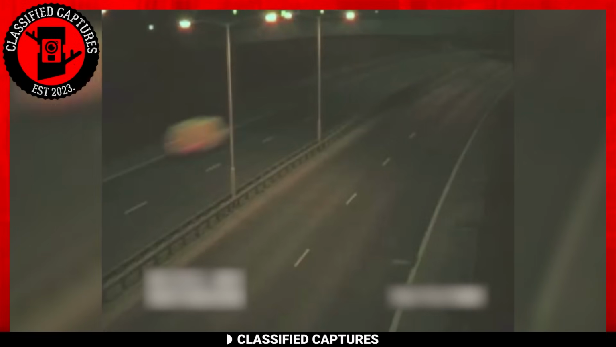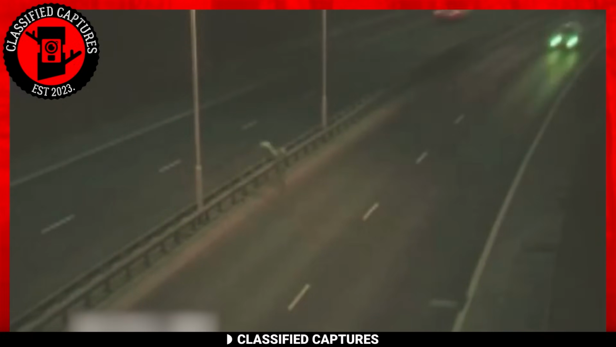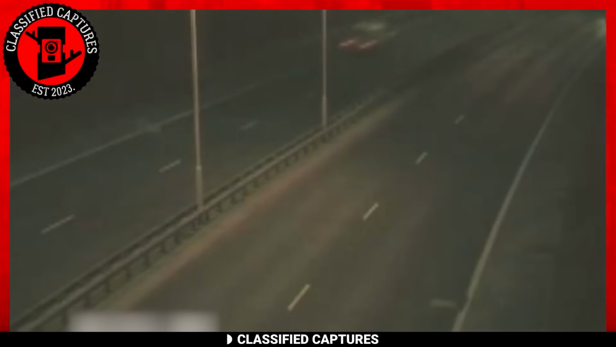The next footage was captured by a highway surveillance camera in the UK back in 2007. Take a look. The footage starts off looking painfully ordinary and blurry, but suddenly a mysterious creature emerges from one side of the road and swiftly dashes across to the other. This creature appeared to have four legs, long limbs, and a tail, but what set the paranormal bells ringing was its ghostly and ethereal appearance.